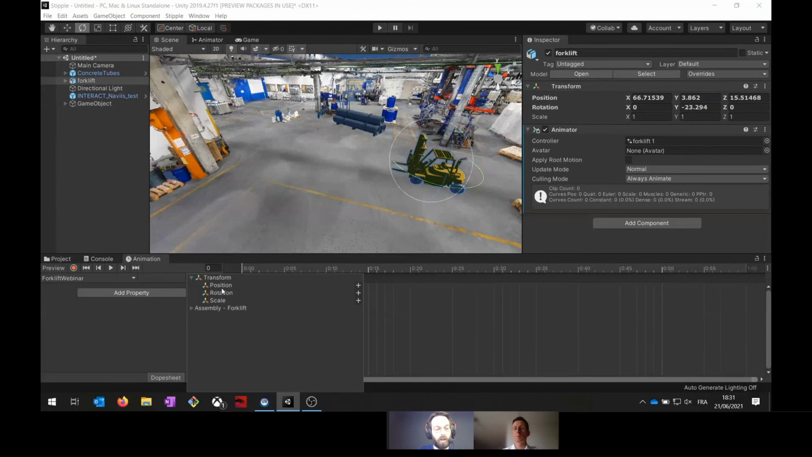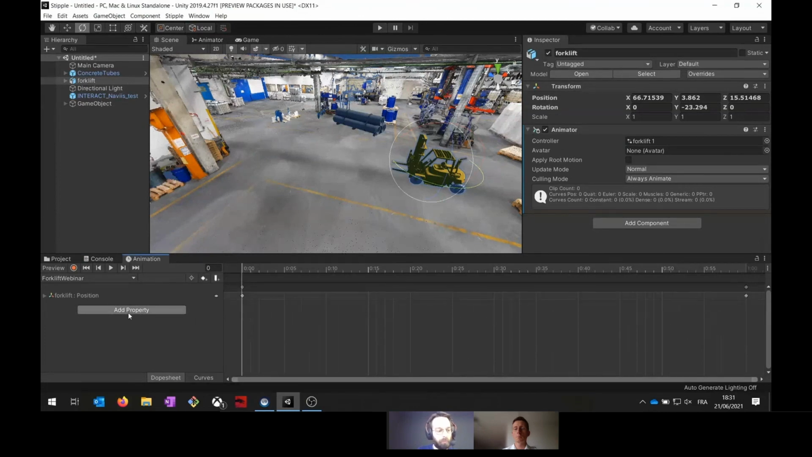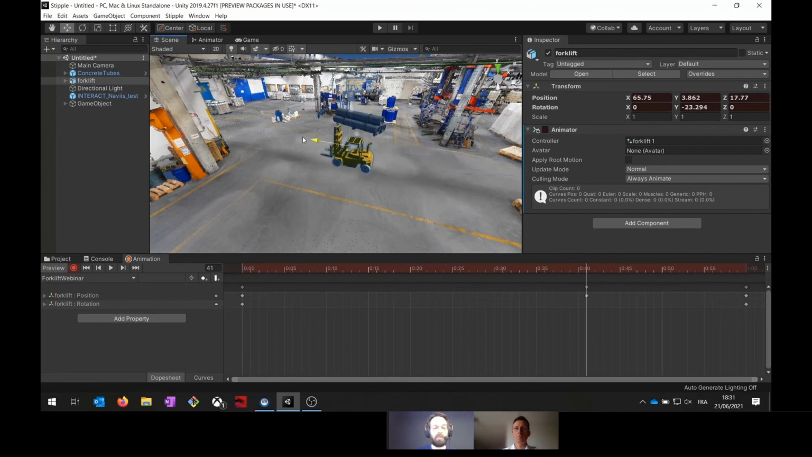So here, for the last part of this video, we see also that any Unity animation feature is available. So for example, here we will try to animate the forklift, and we will see that animate in the scene.